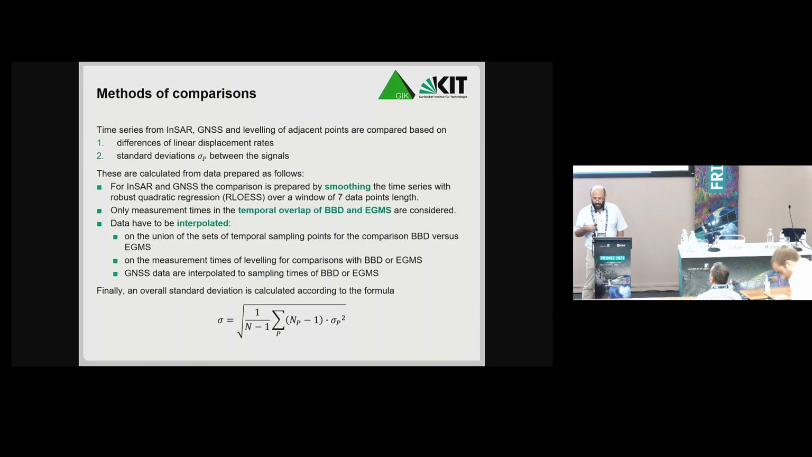I used only measurement times in the temporal overlap of BBD and EGMS, and also data have to be interpolated, so maybe that's not so important how I did this. But from the point-wise standard deviations, I also calculated an overall standard deviation according to this formula.